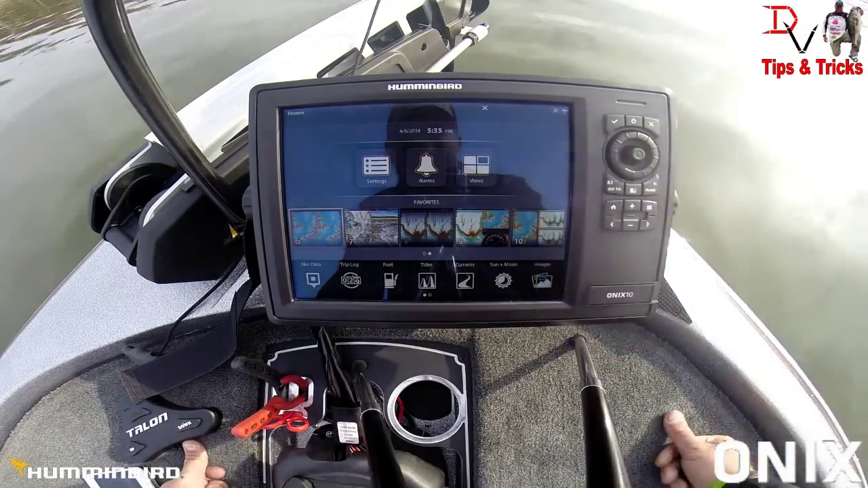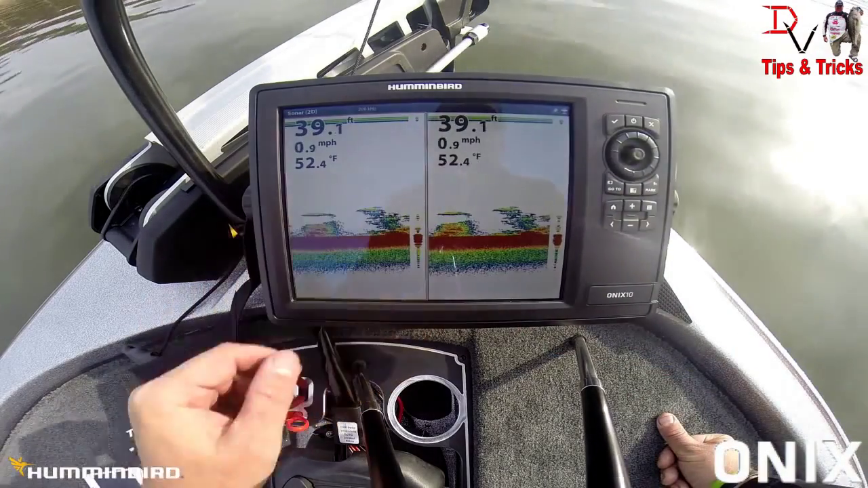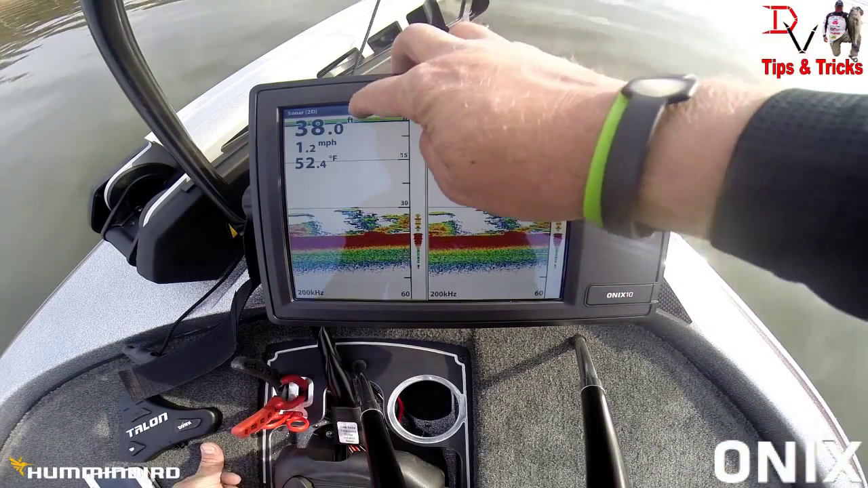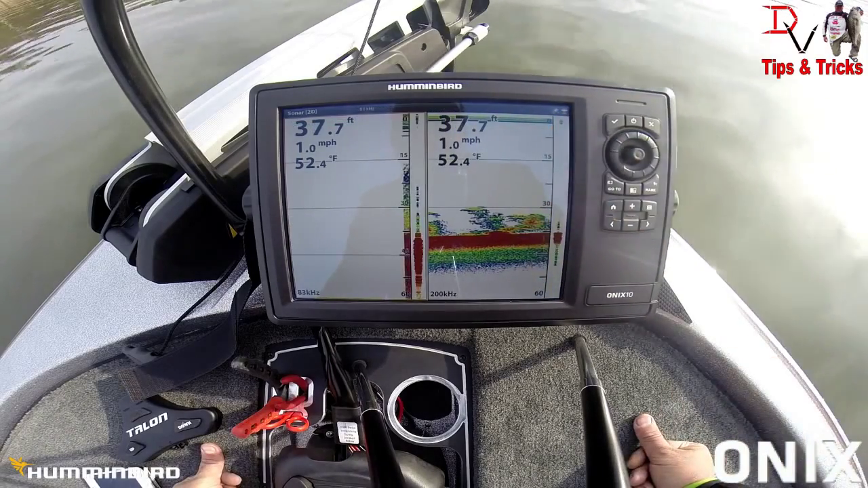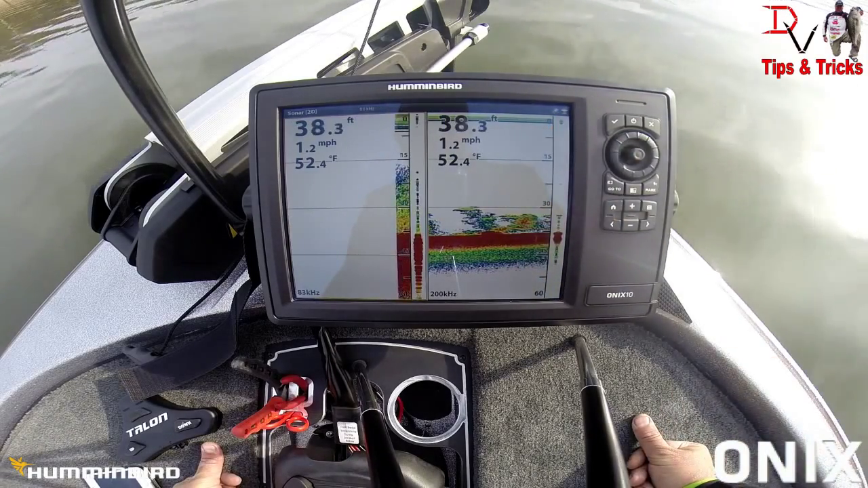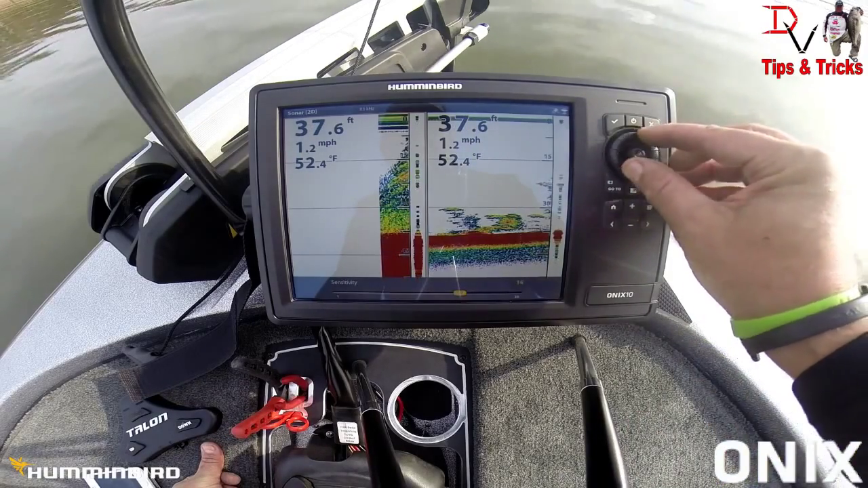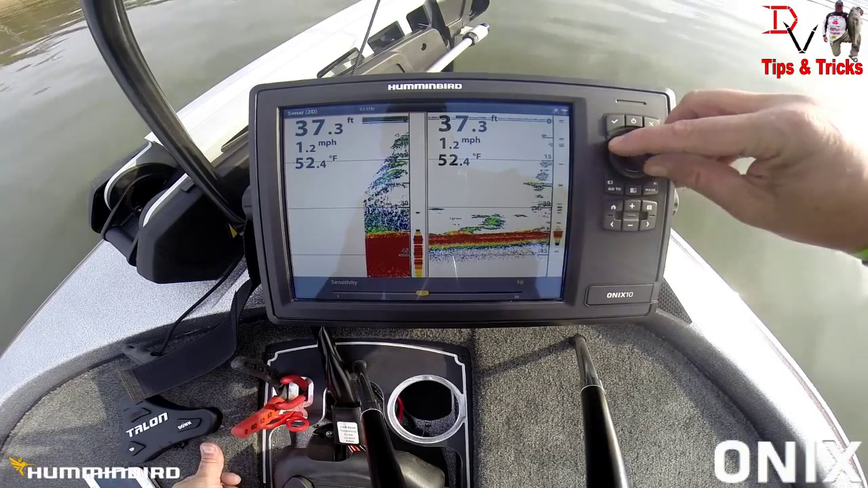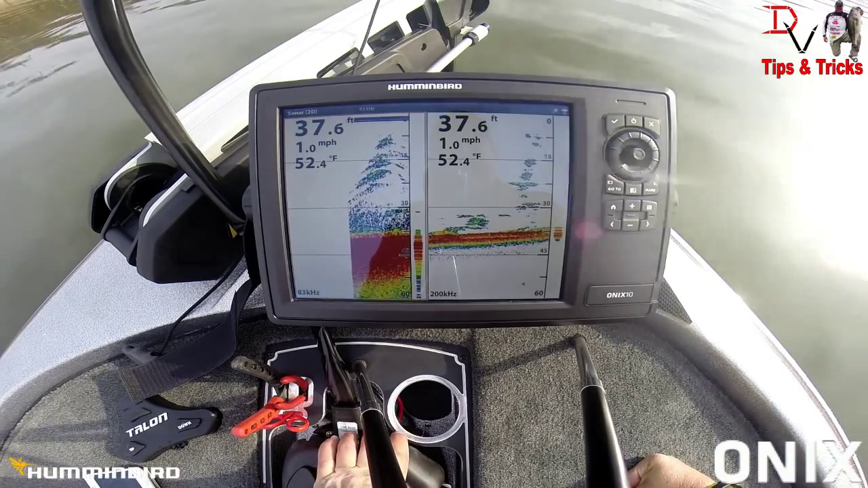We're going to look at split 200. We're going to change the frequency up here. We're going to change one of them to 83. There's 200 on one side, 83 on the other side. Probably need to adjust the sensitivity down a little bit. Getting a lot of extra clutter out of that extra wide area coverage there.